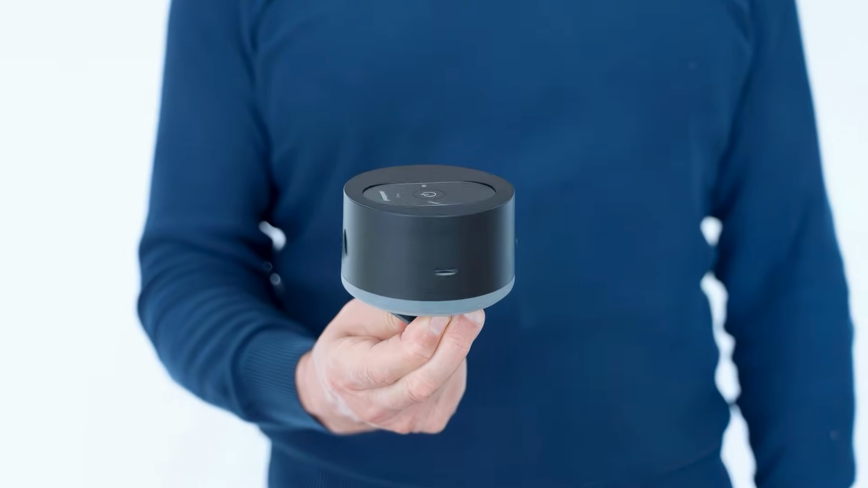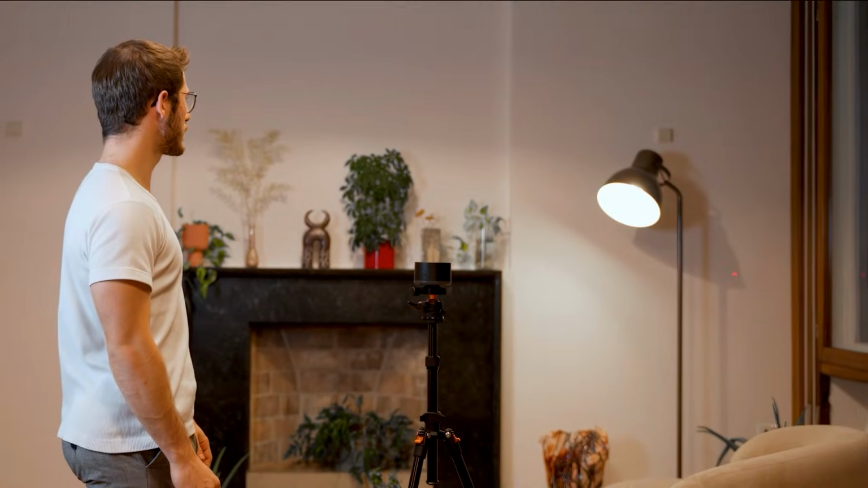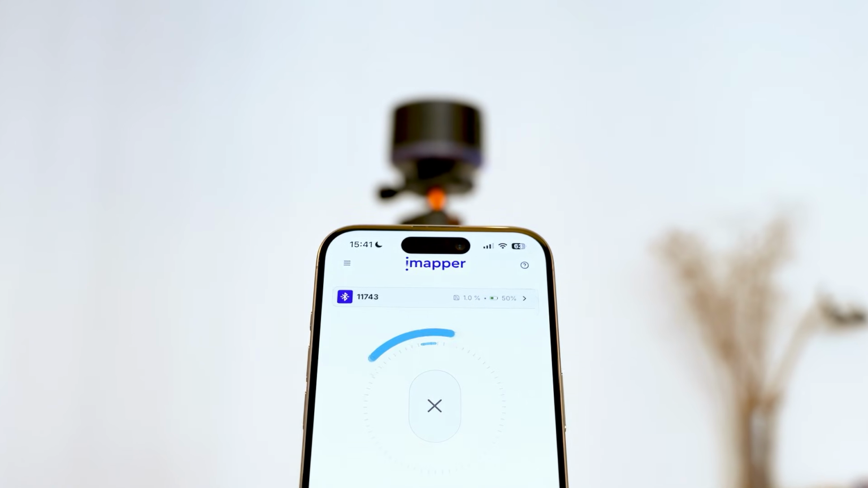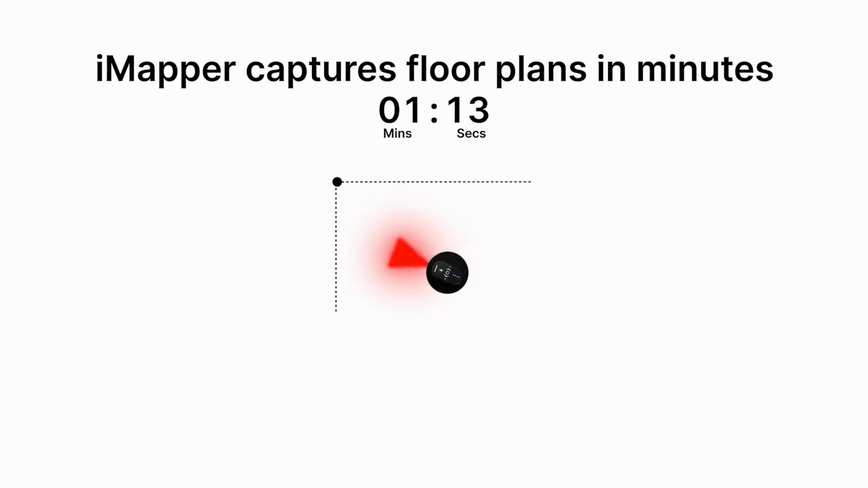Let's start by reviewing iMapper's scanner. It's an affordable, fast and precise 2D laser scanner designed for remodeling professionals who need 100% reliable measurements with a lightweight process. iMapper captures floor plans in minutes, helping you measure every space with confidence and save hours on site.